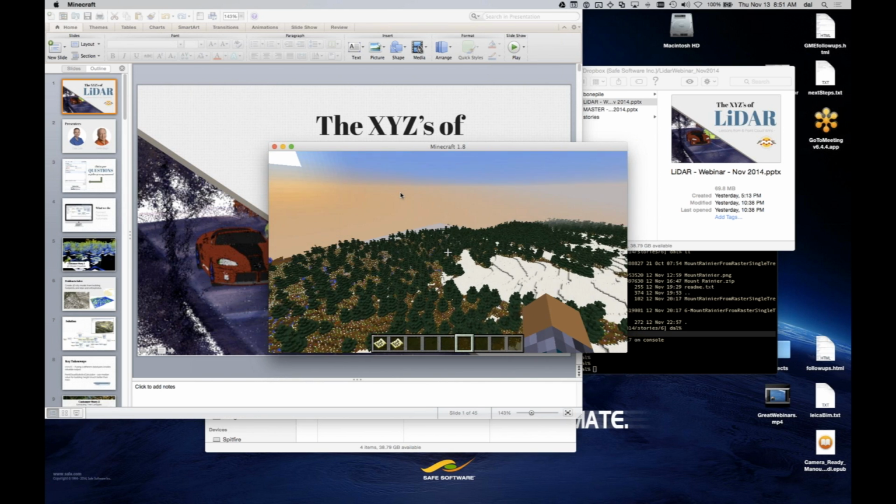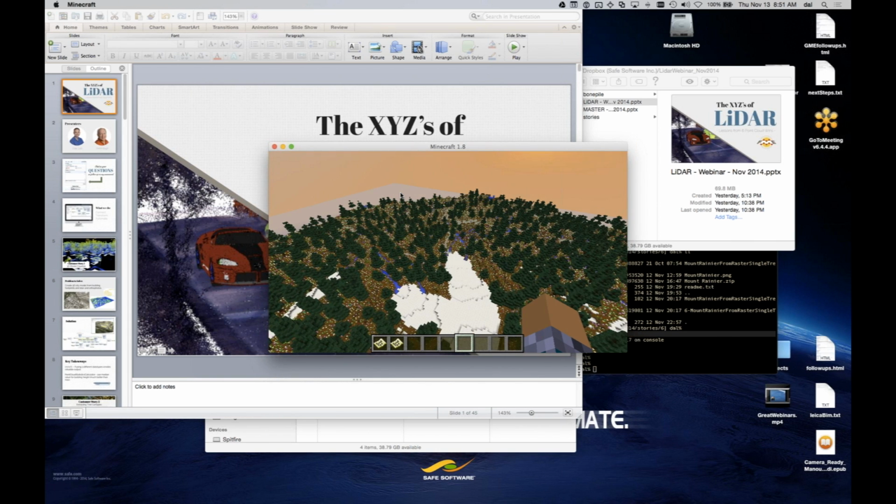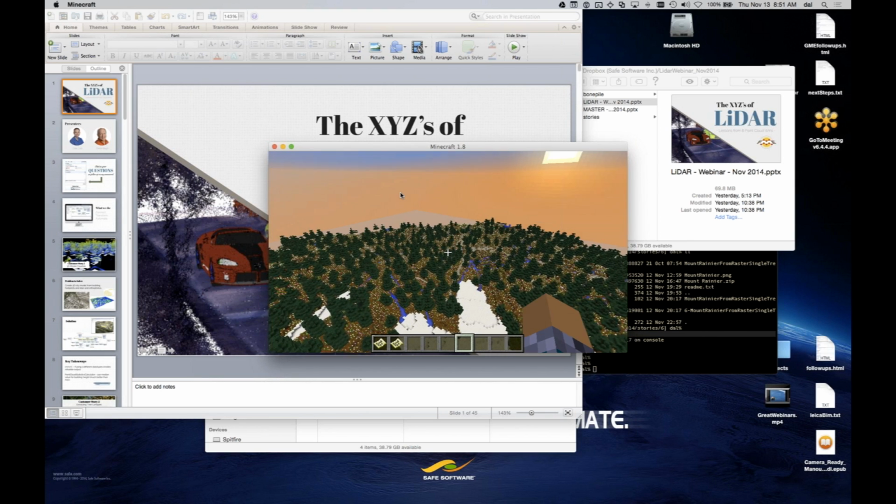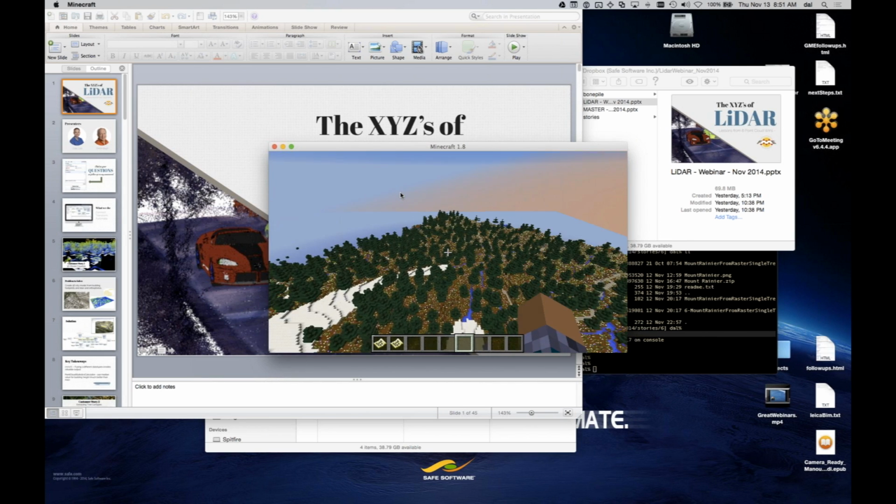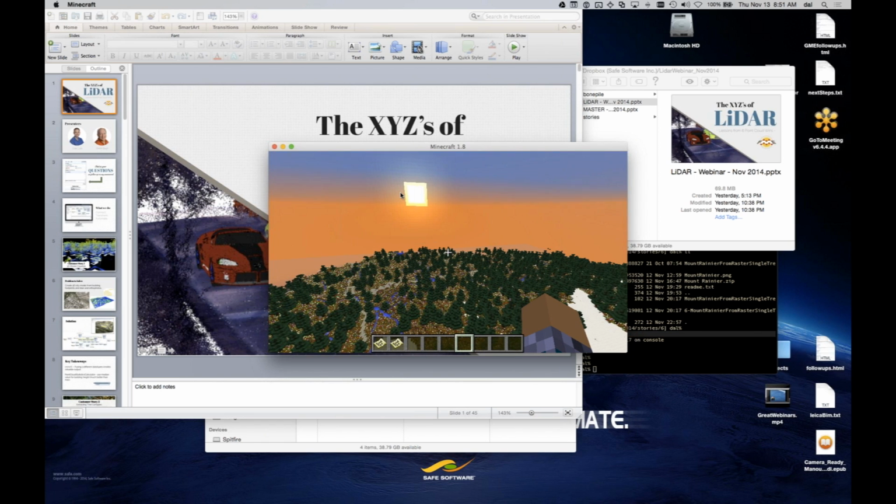And there's water in here, you can see. And some trails. Yeah. And the music is playing, the quiet, nice, relaxing Minecraft music. It's a sunset. Okay. This is the sun going down on Mount Rainier right now. And actually the sun is going to set in our webinars soon too.